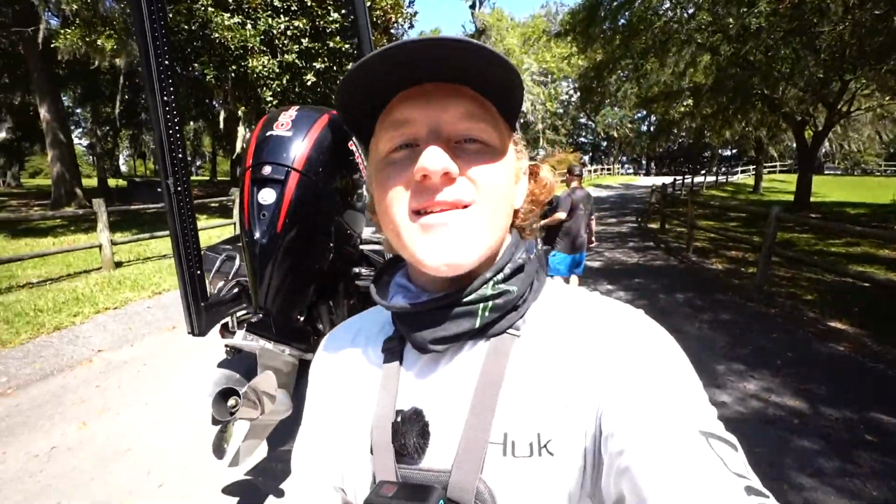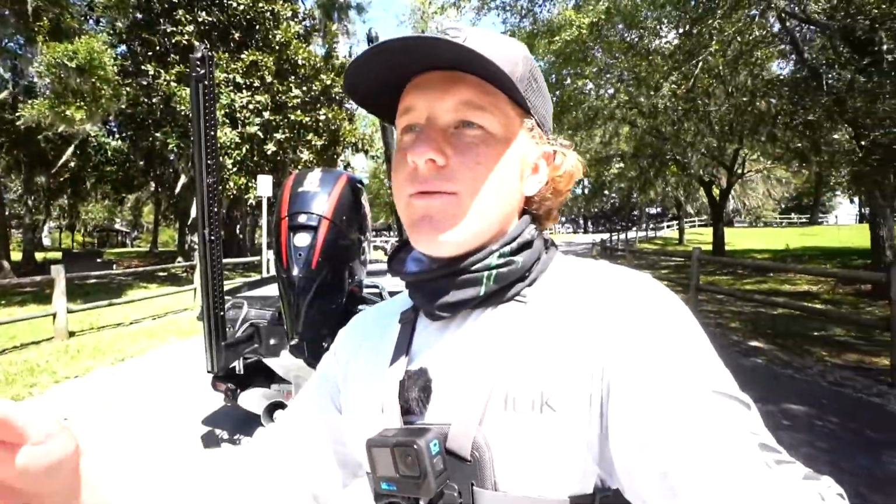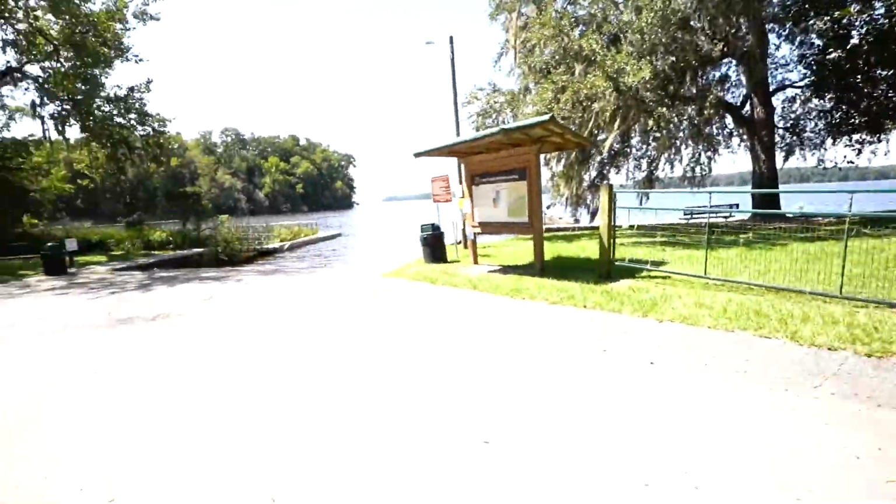All right, you guys, we're here at the lake and we're at the boat ramp and about to dunk the boat in, but we're gonna go outfit it with these units and make sure we get them dialed in so we can see those fish perfectly. Hopefully we'll catch some fish today. Got a little bit of wind. It's not too choppy though. Wind is always a good thing. It's moving water, so fish love the moving water.